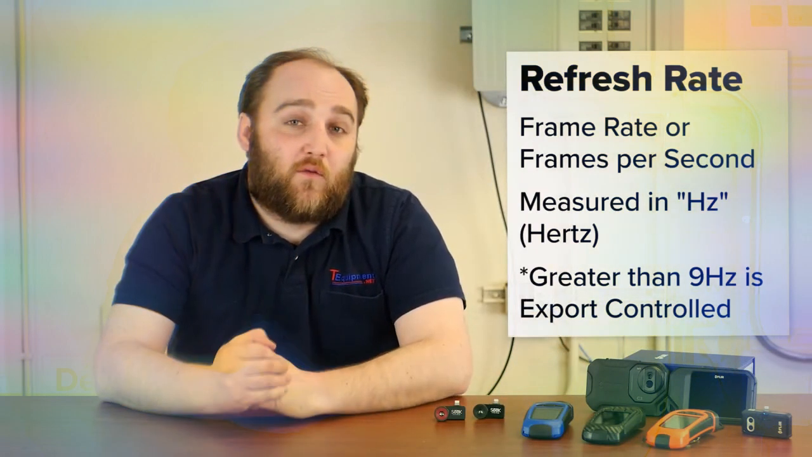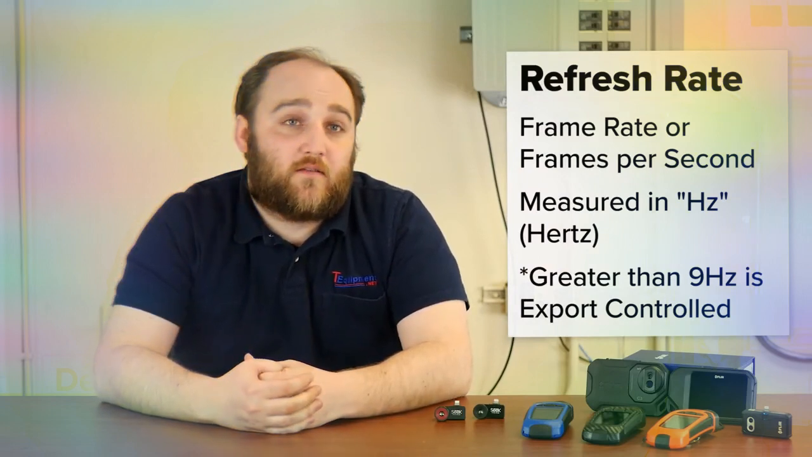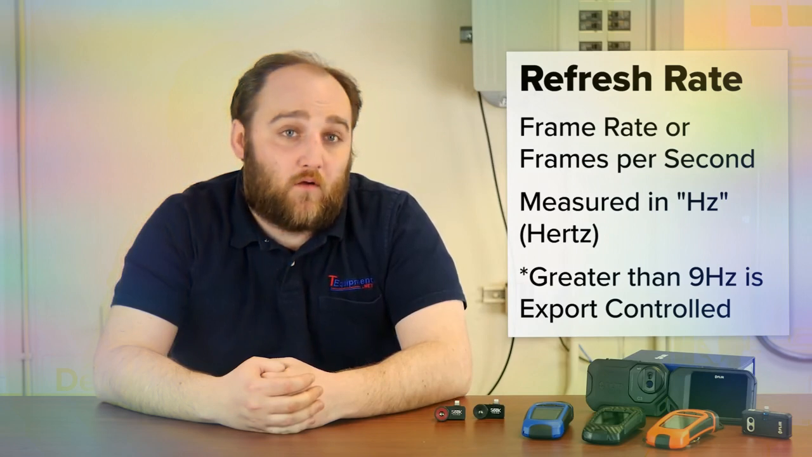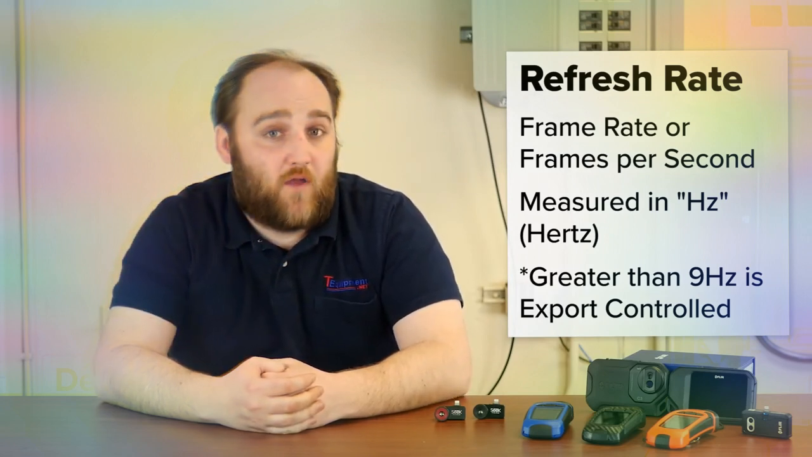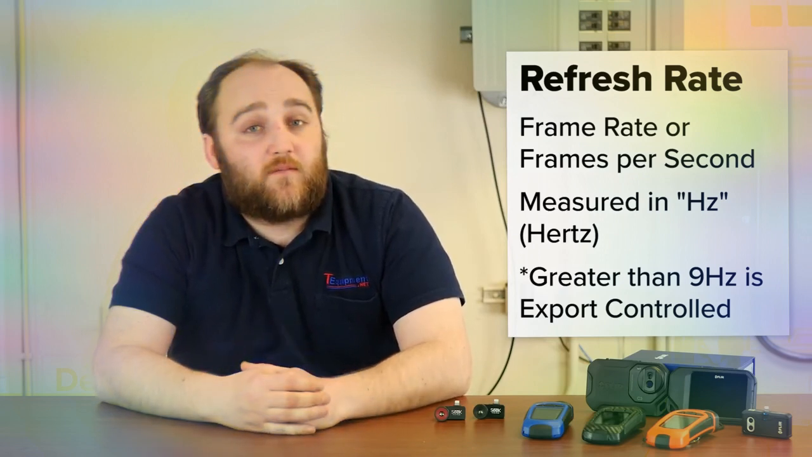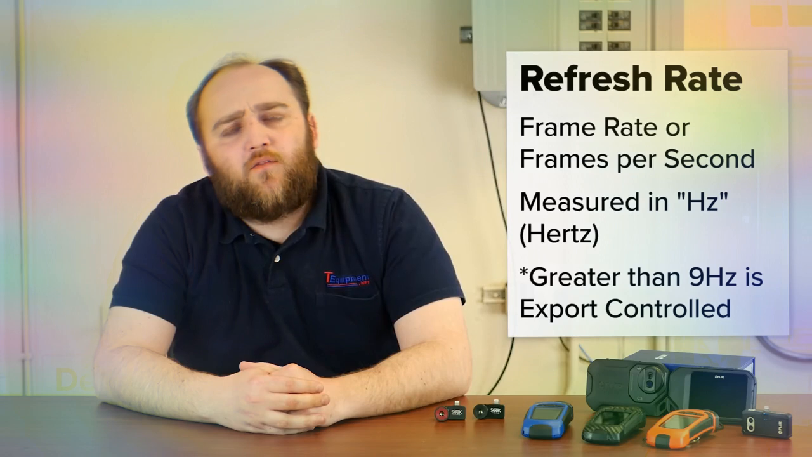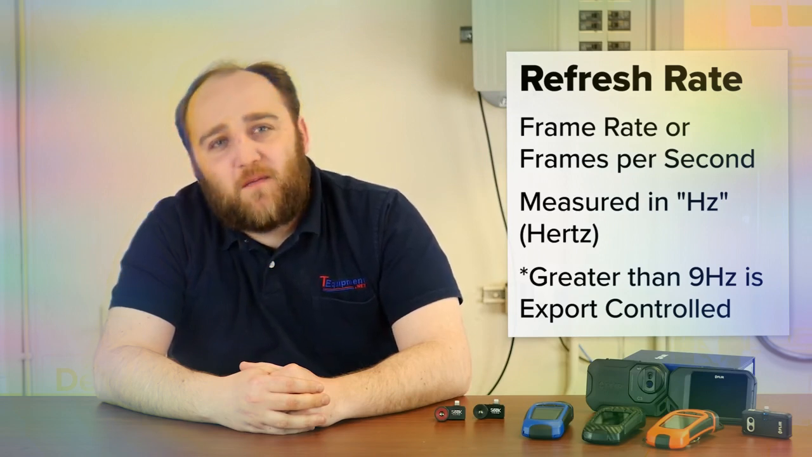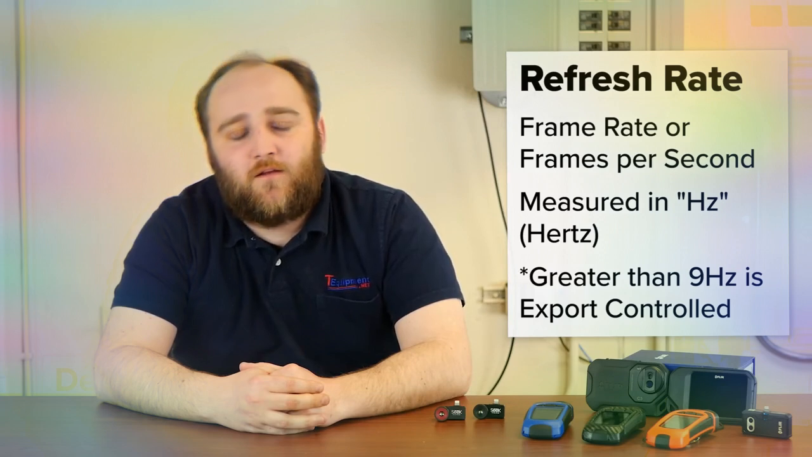Refresh rate is very important for thermal cameras. You may notice that a lot of thermal cameras state that their refresh rate is 9 Hertz. Now 9 Hertz is quite a deal slower than the human eye. If you take a 9 Hertz camera and wave it around, you'll get some artifacts, some clipping and tearing. If you've ever played a video game on too high settings for your computer, you'll know what I'm talking about.